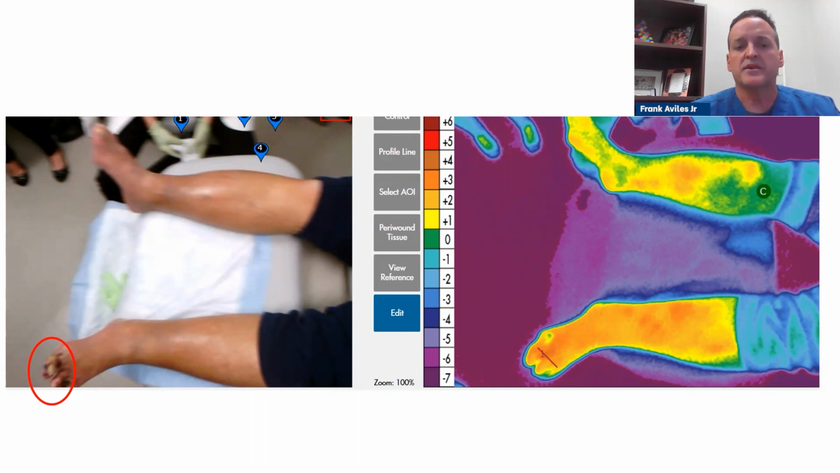Even though he's on antibiotics, taming the inflammation, this is one patient that I would think, based on the etiology and his history, that we may be looking at possible gas gangrene. So this technology helps me not just validate my assessment, but also see whether we are heading in the right direction.